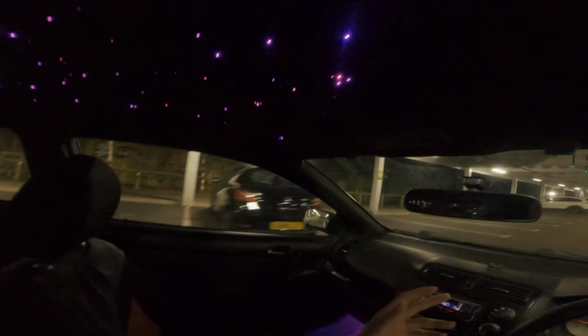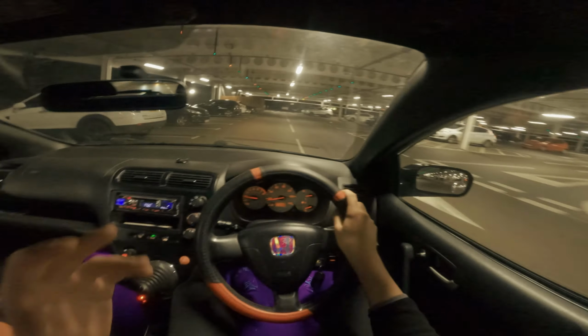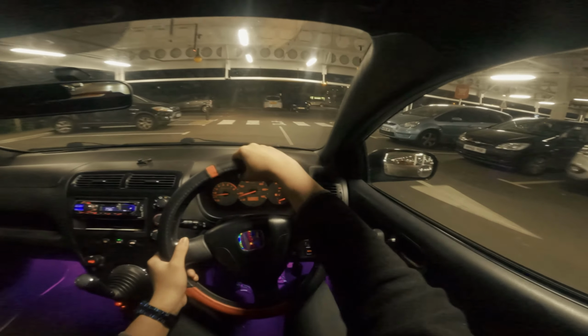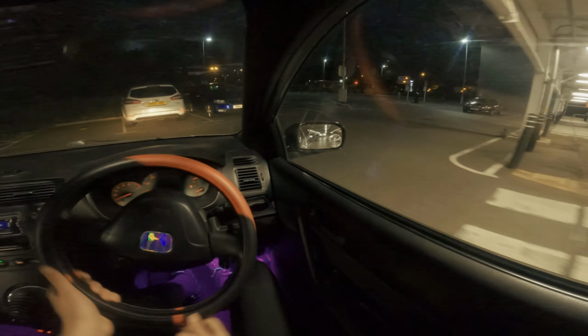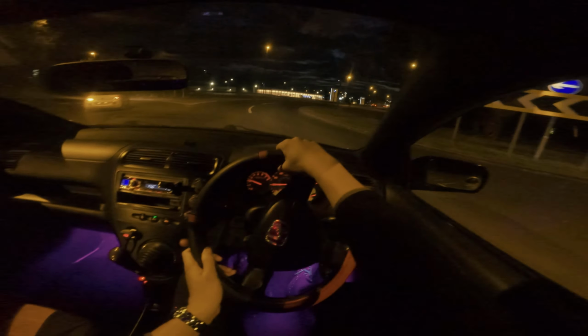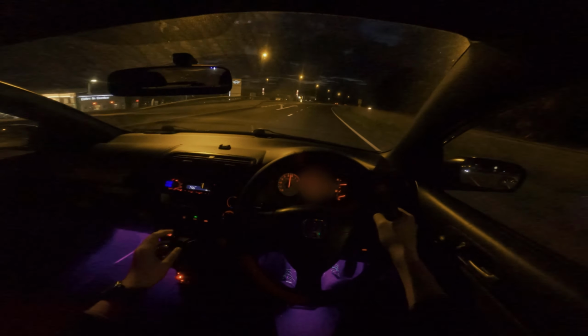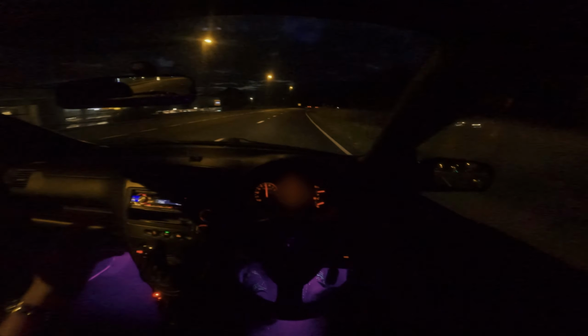So basically this car at night is completely amazing to drive. It is so cool, especially with all the lights down here. It's amazing. Right, let's try and do this spectacular U-turn looking thing. Hey, that's pretty good. My favourite stretch of road. Put your foot down.